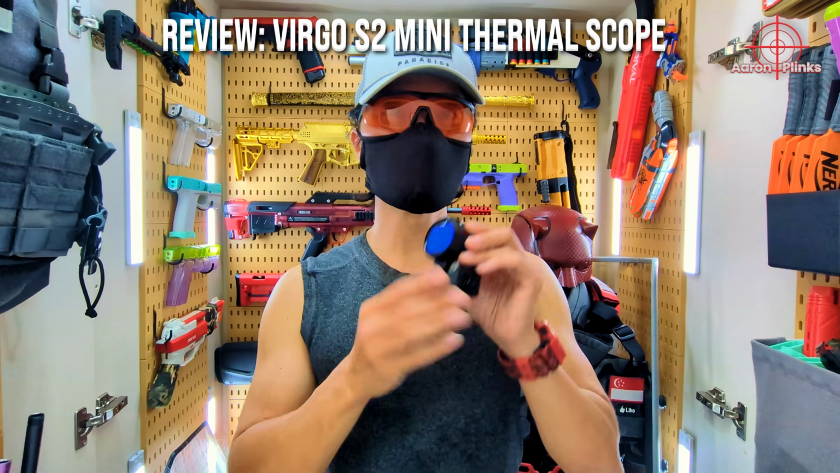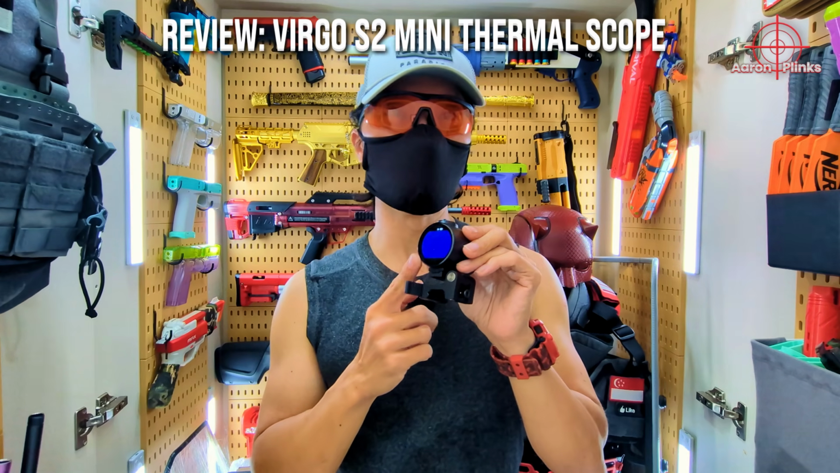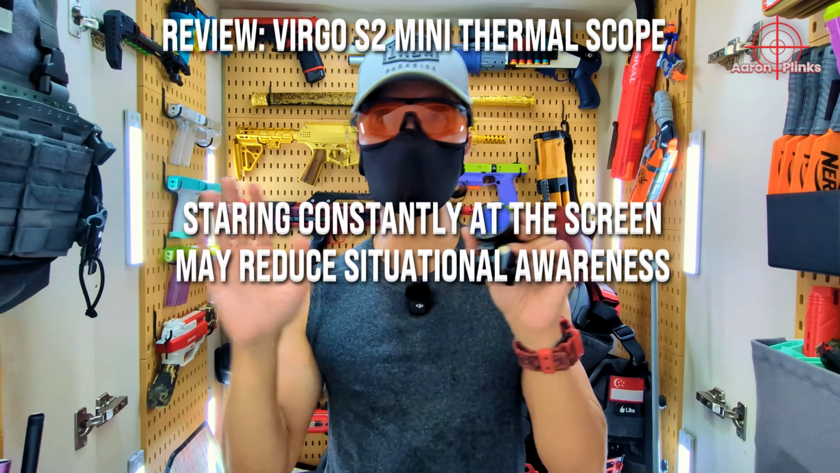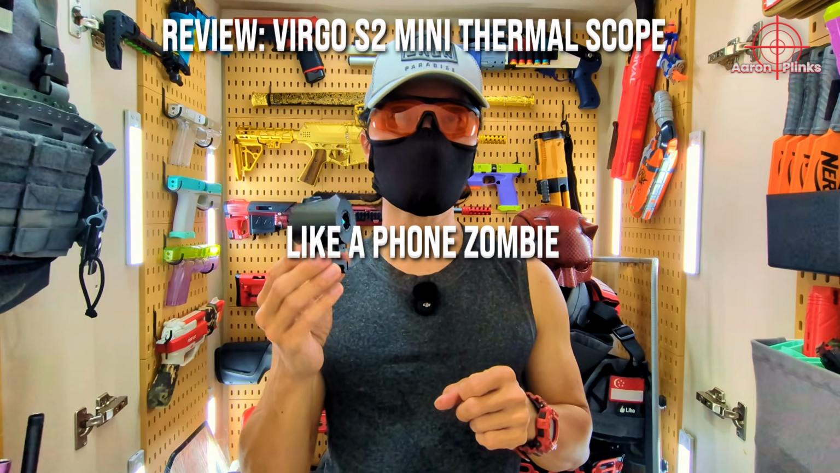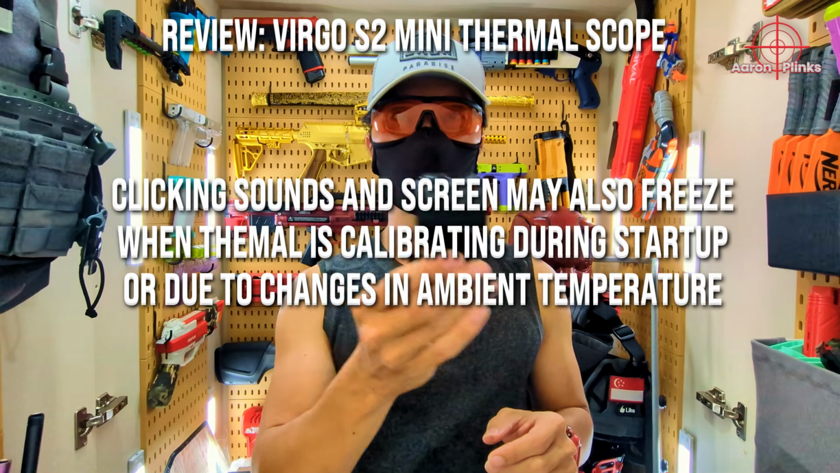Another con is that constantly staring at the display screen in-game gave me a slight headache. But this is probably an individual issue and may not apply to everyone. But staring constantly at the screen did seem to reduce my situational awareness and peripheral vision. So if you are using this Virgo S2 or equivalent at night games, please be extra careful and watch your step.